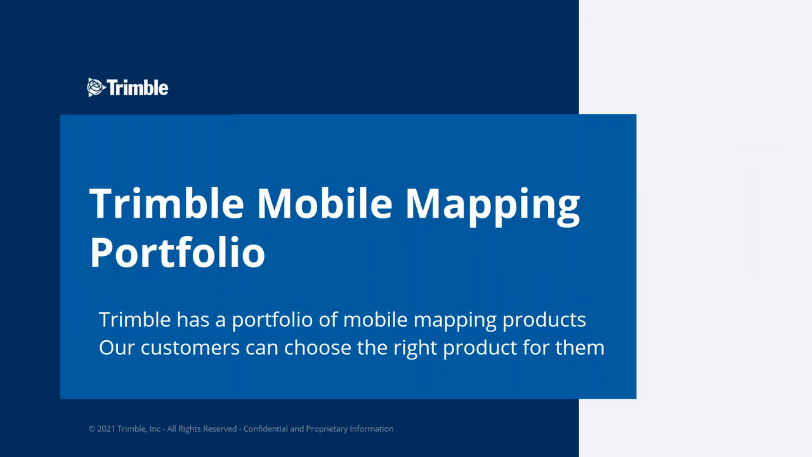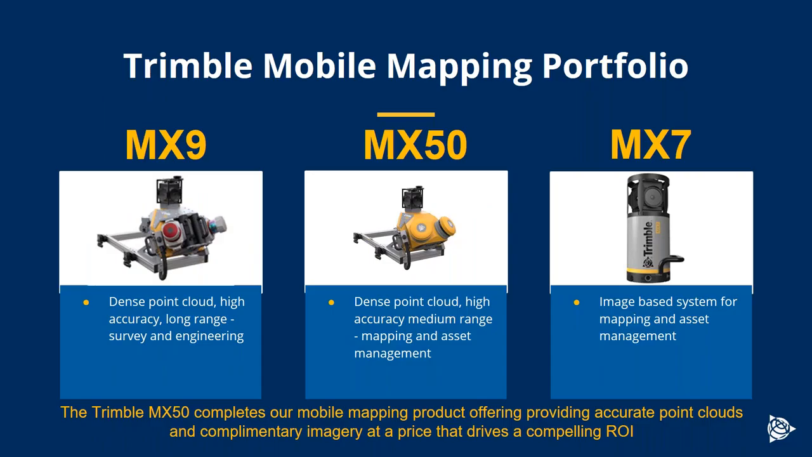I want to say a little bit more about our portfolio of mobile mapping products. So we now have a portfolio of products ranging from the MX9, which remains the flagship product in our fleet.